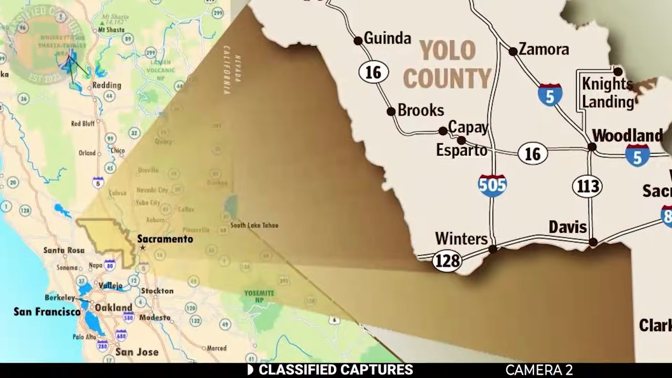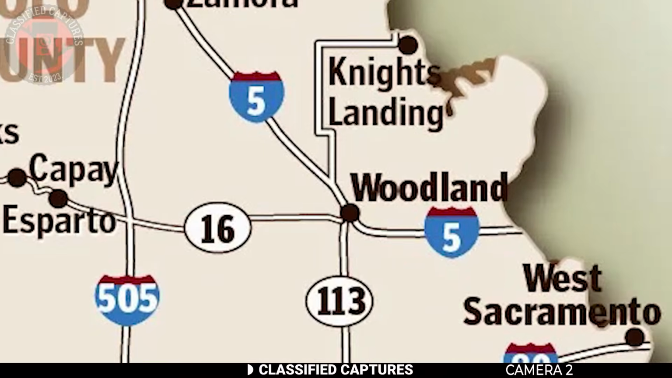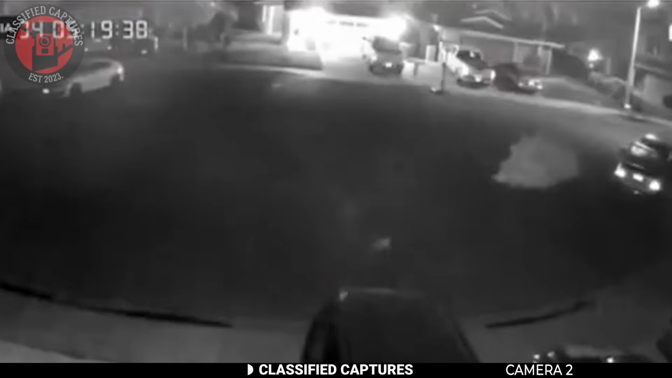On the 5th of November 2025, residents of Woodland, California were suddenly awakened around 5:20 a.m. by a loud, unexplained boom in the sky. Many described it as a deep echoing blast that started with a sharp whistle before erupting into a powerful boom that shook their homes. Security cameras across the area captured the sound, and several residents reported their windows and doors rattling from the force of it.